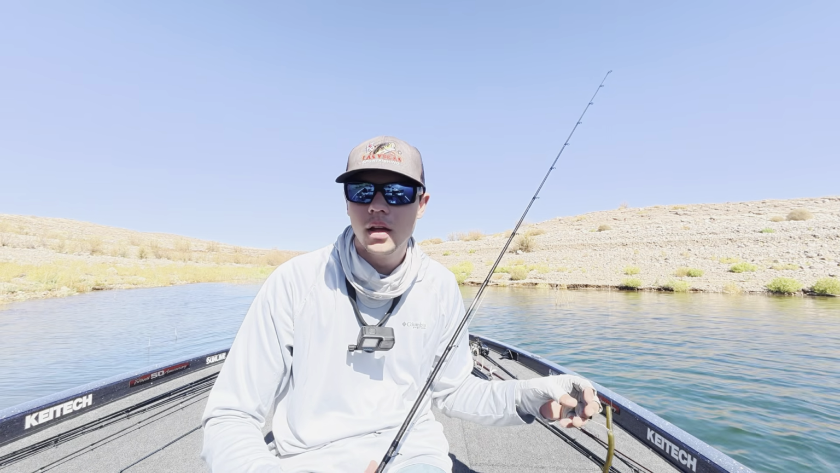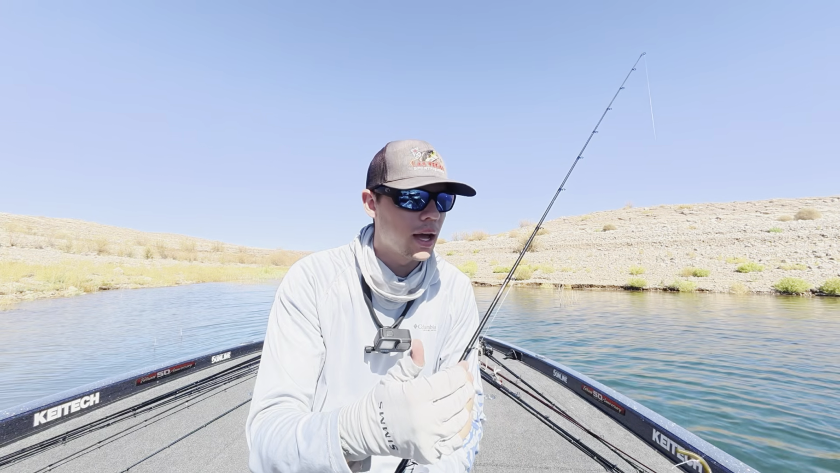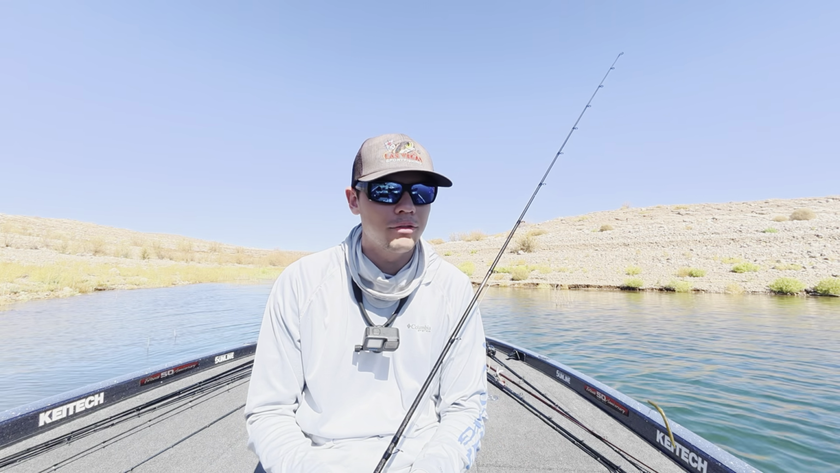And basically, my thought process was, if I leave this fish alone, I didn't spook it, maybe I can get out of here, tie on what I want to use, and then slowly come back in here. I've got the power poles down right behind me, and come in here nice and stealthy, maybe I'd have a shot at that fish.